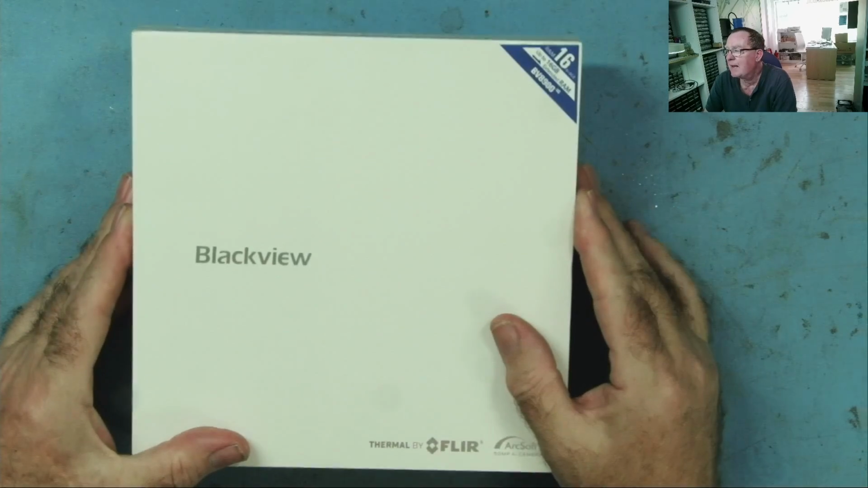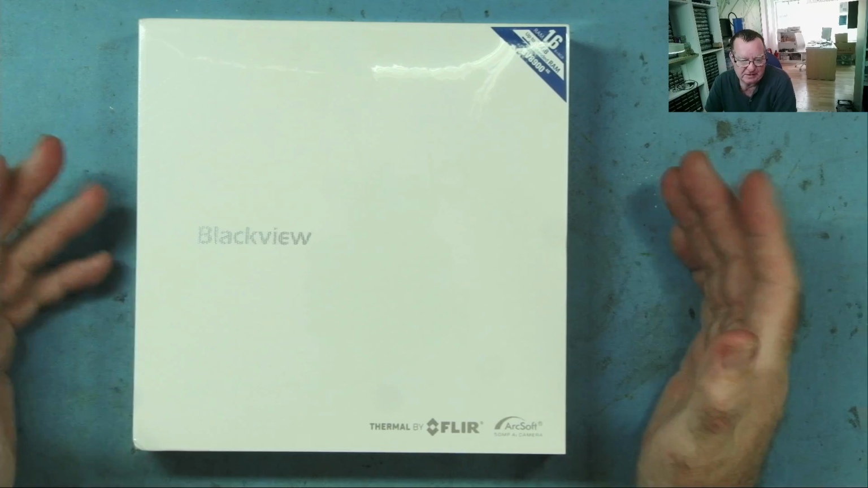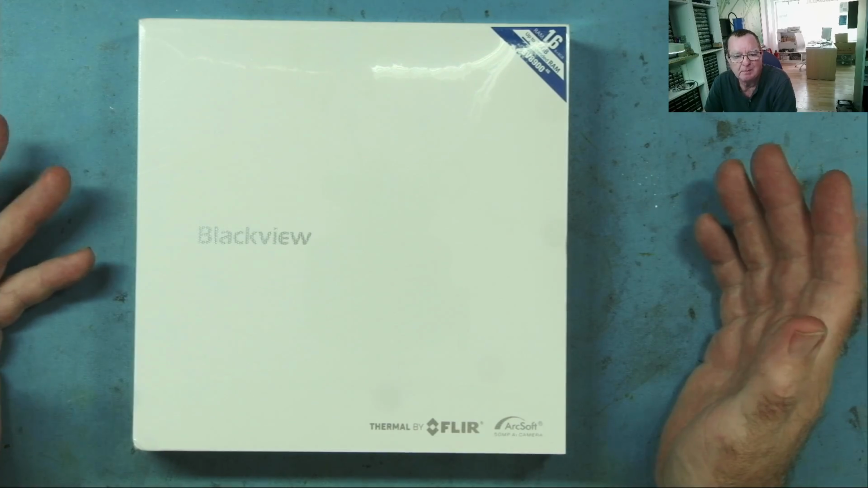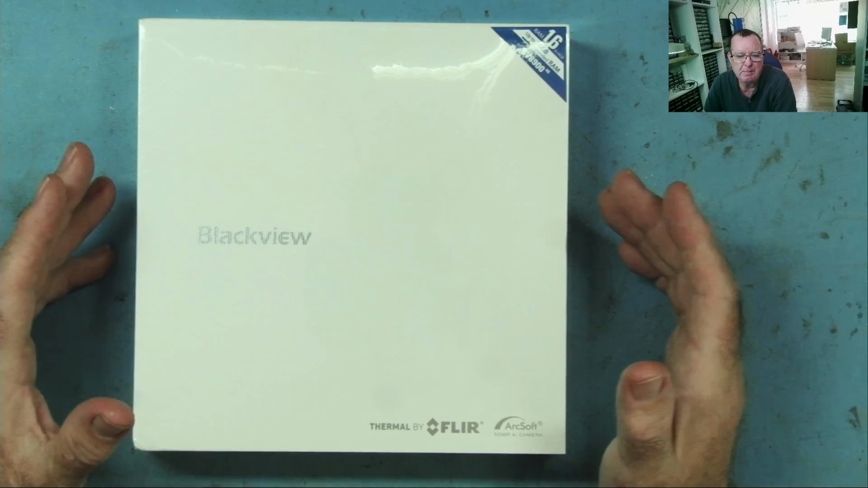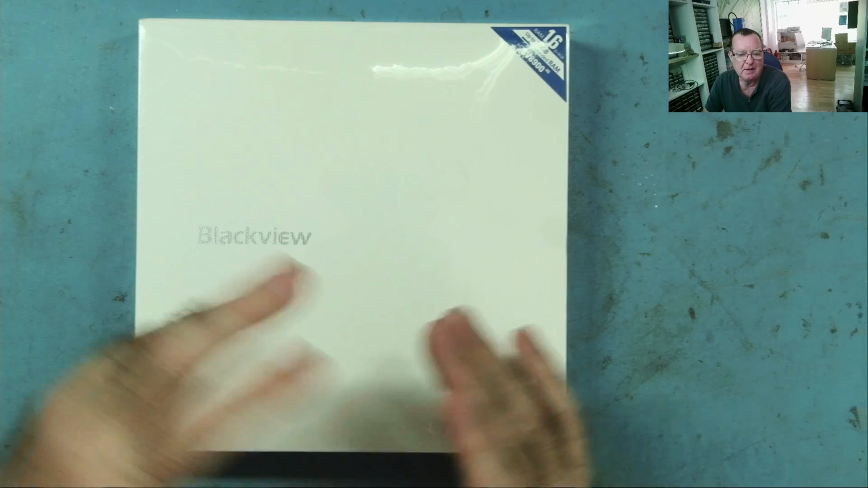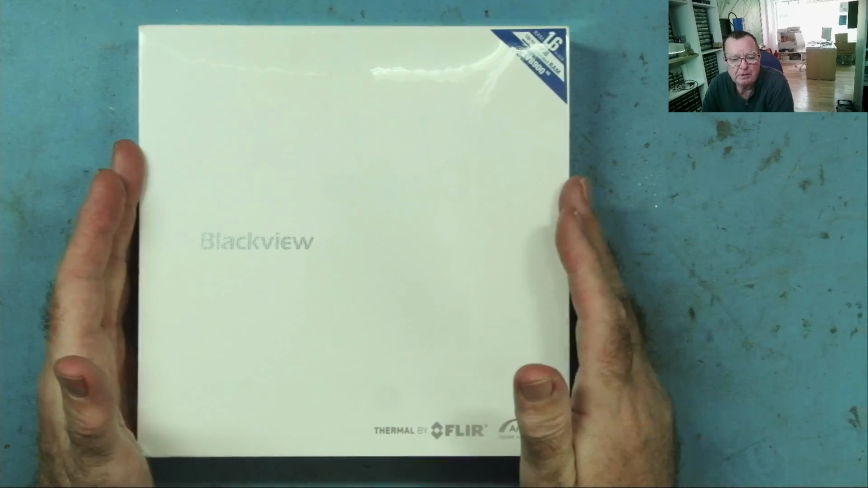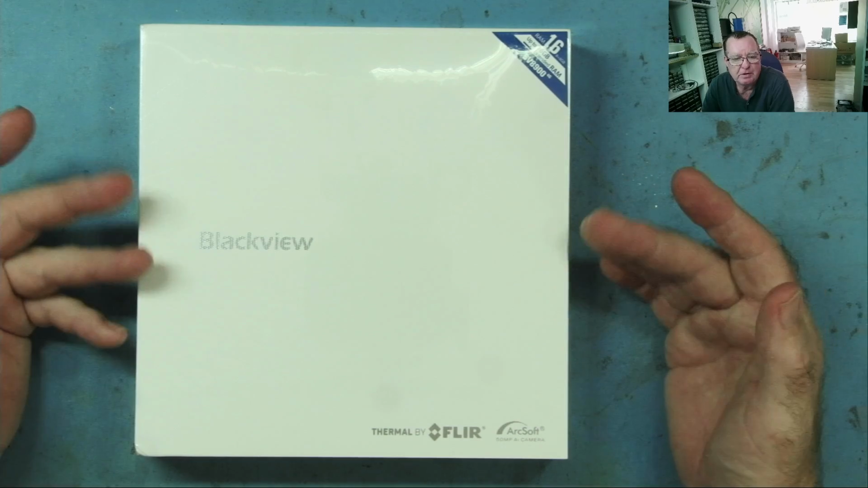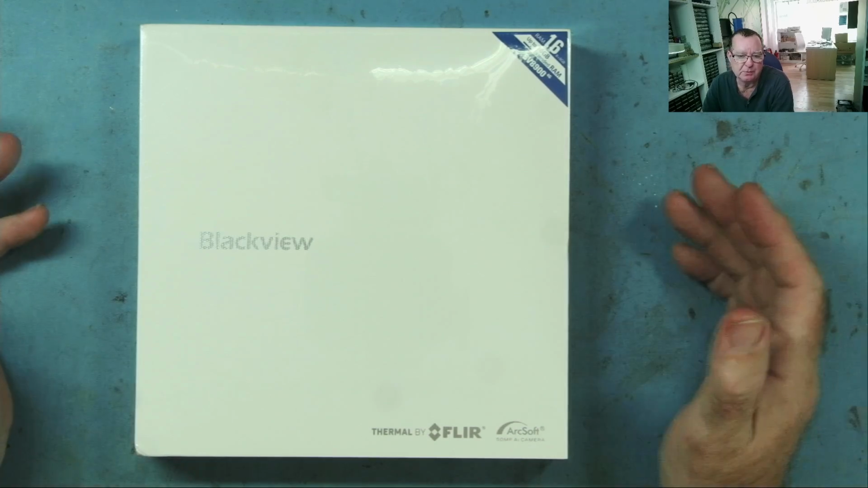Now the previous one I looked at had a thermal camera with a resolution of 80 by 60, which is lower than most, if not all, of the standalone thermal cameras. But what the phone was able to do was quite a clever trick: it could mix the optical image with the thermal image at the same time. And this gave us a much higher resolution image. So although the thermal image was of a low resolution compared with some, because of the overlay, it was actually very easy to see where the hot components were.